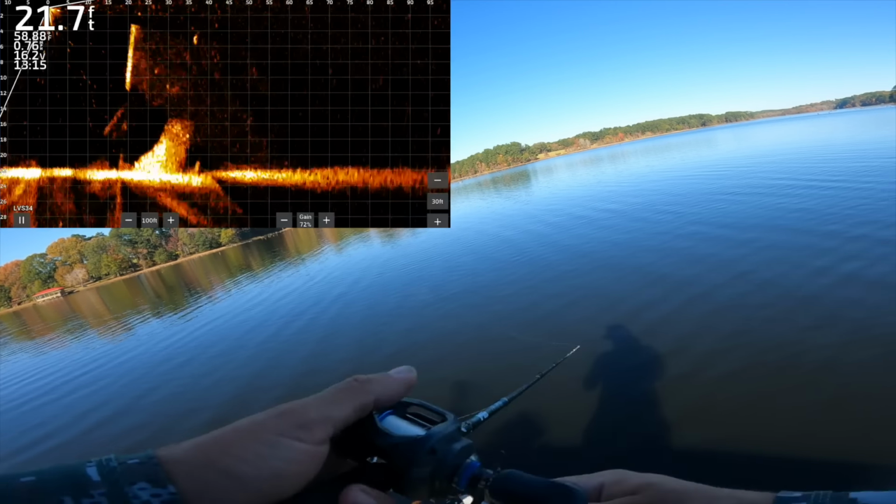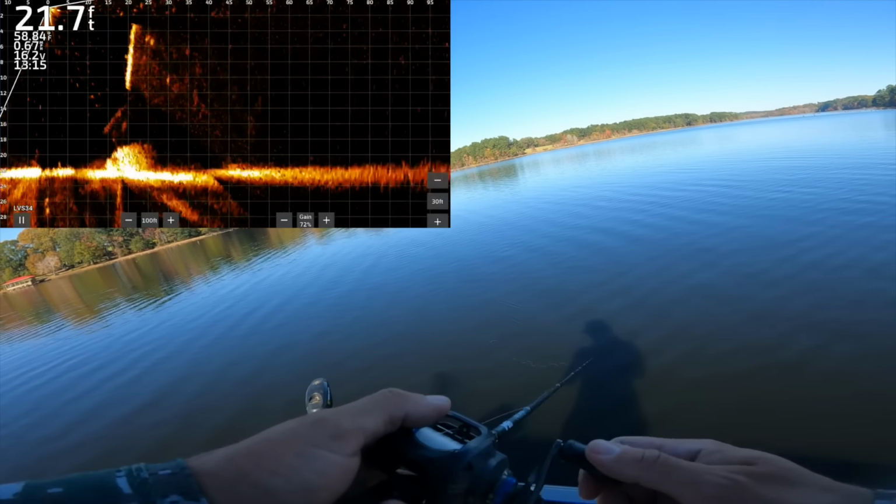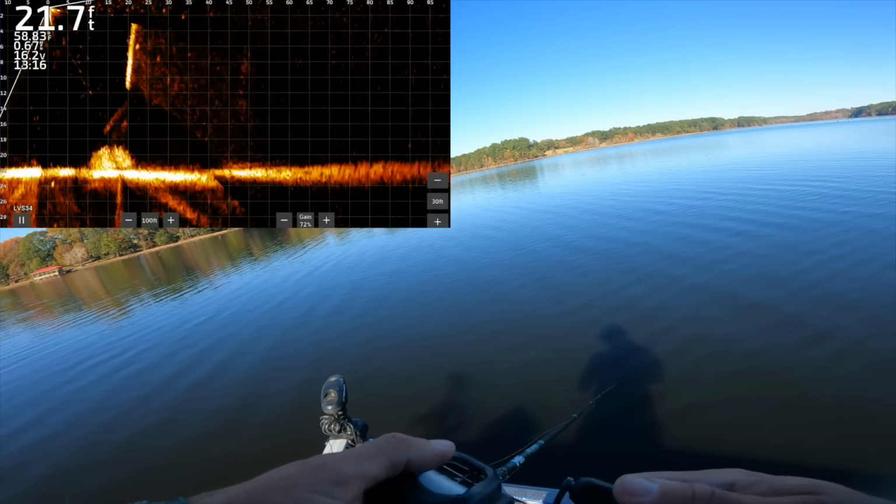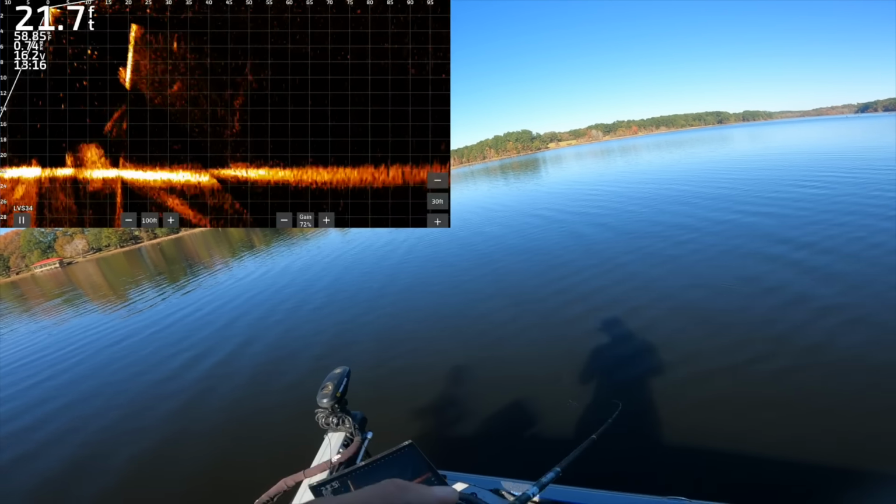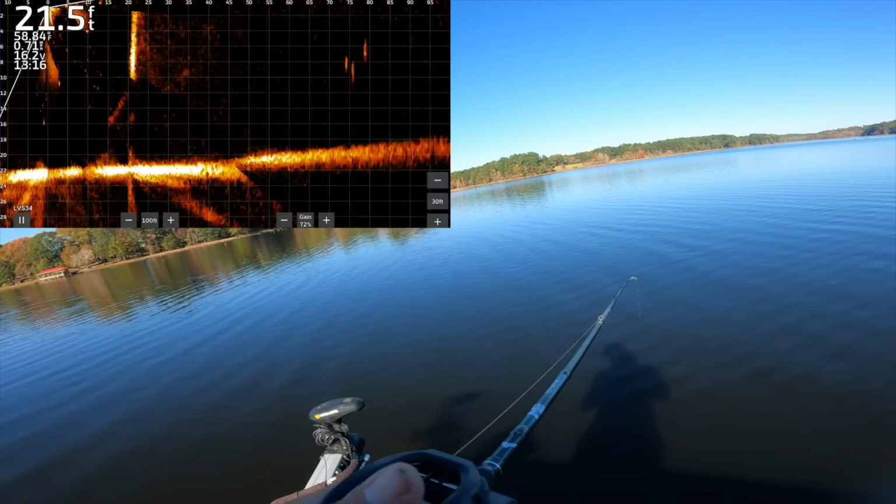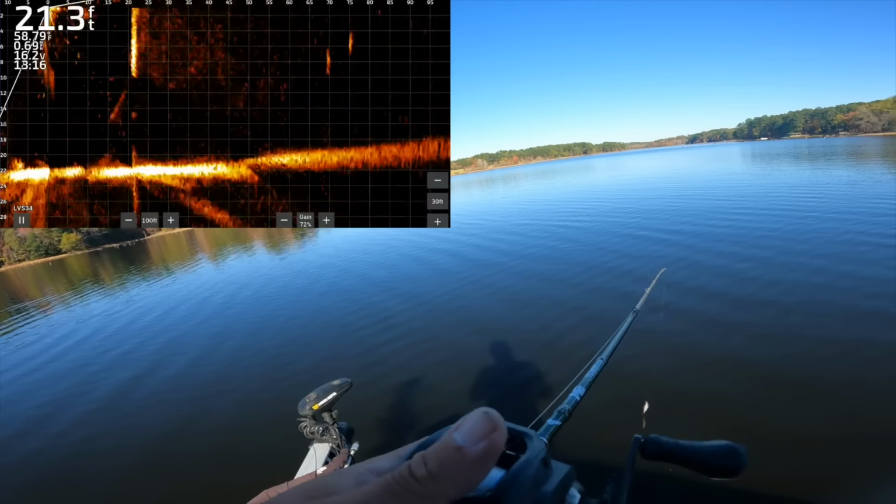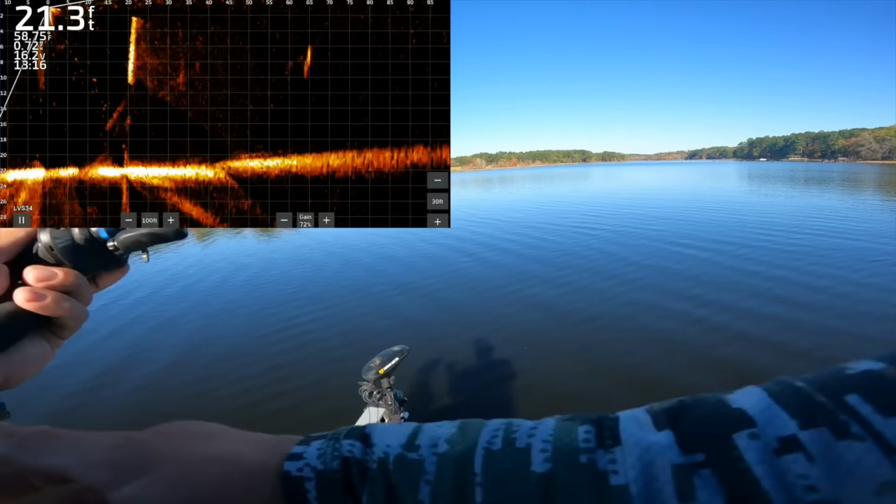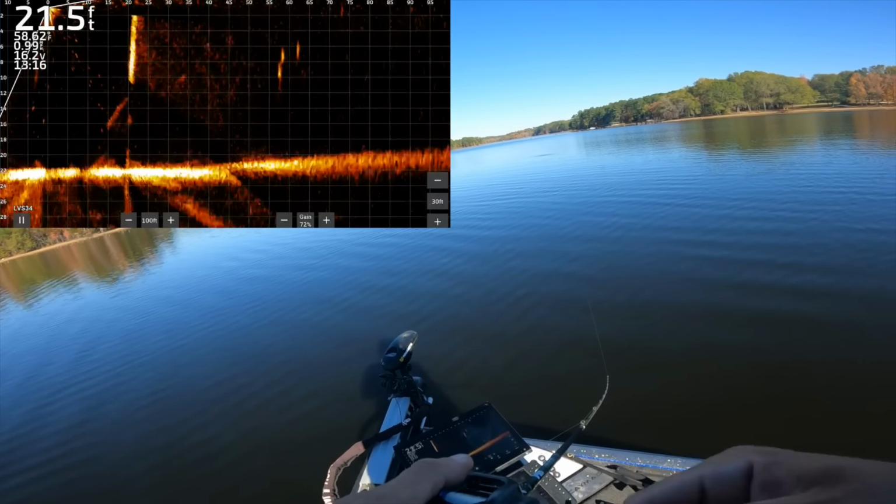He doesn't see it yet. Now he did. It spooked him. Now he's on it. That was pretty cool. He didn't do it though. There's some fish out there. As you can see, they're a little bit better size. They're kind of spread out a little bit more. They're moving really fast, so it's gonna be tough to get a good jerkbait cast on them.